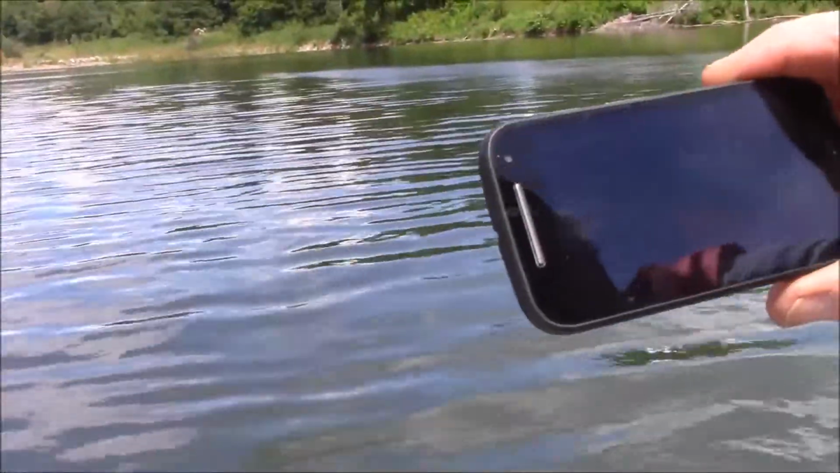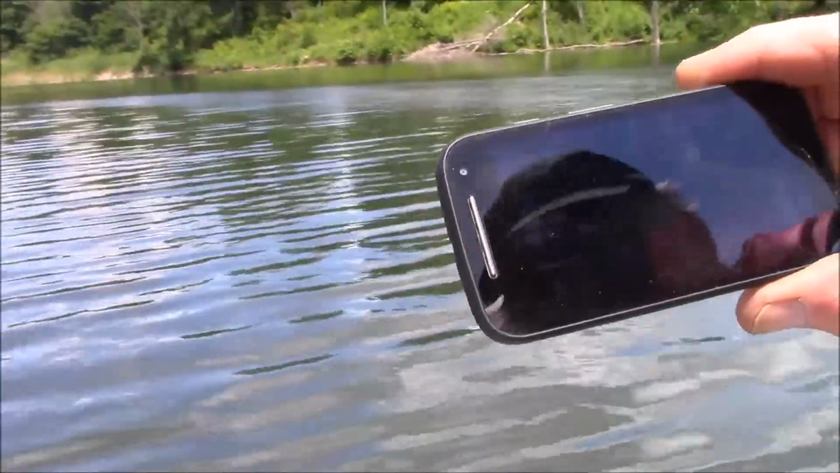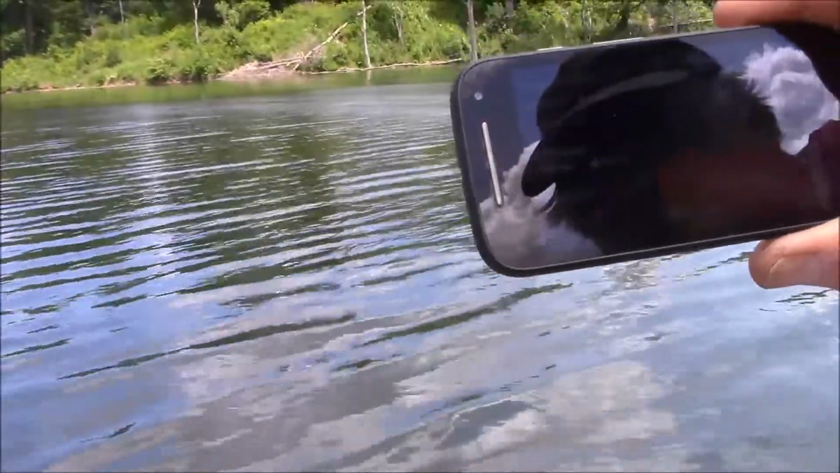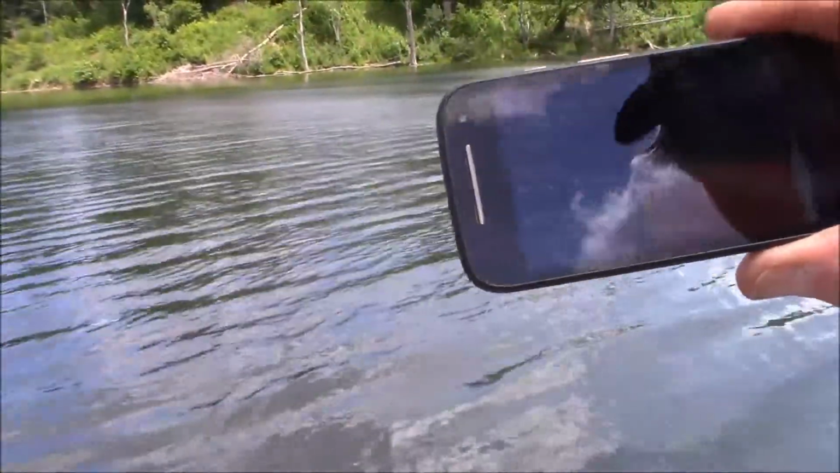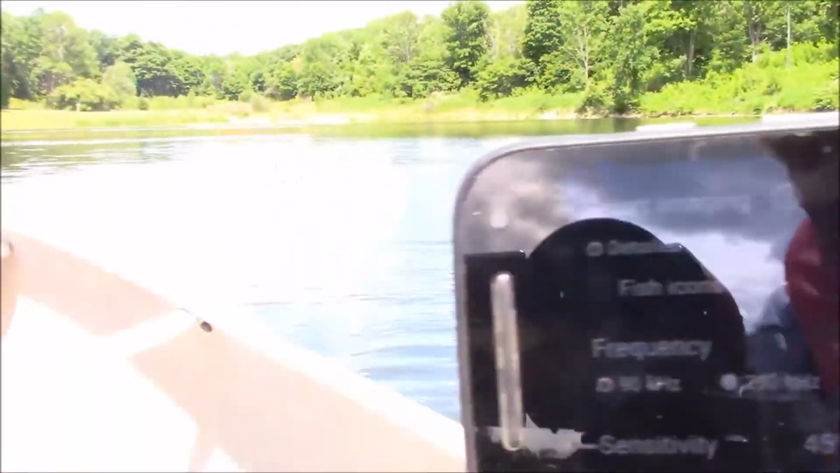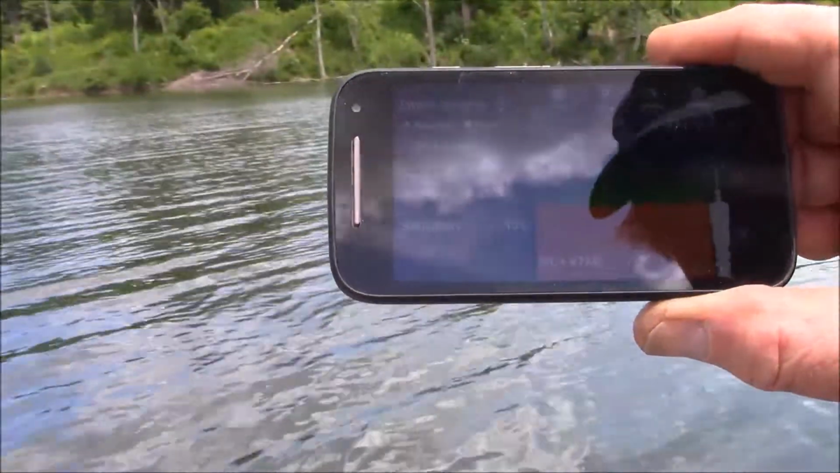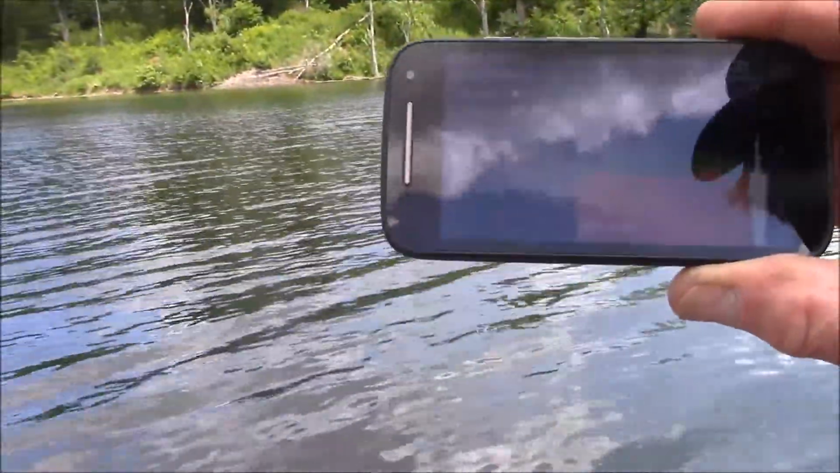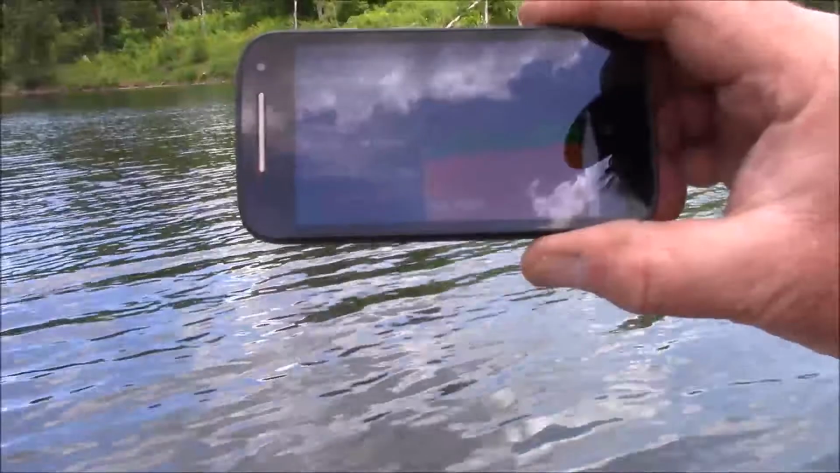Basically what it's saying, it's 79 degrees and it's 9.8 feet and it's a pretty soft bottom. I don't know if the camera's going to pick this up or not, but it's connected and it's working and I'm not seeing any fish. Now I'll up the sensitivity to 70. Let's see if that shows me anything. I see vegetation, but I'm really not seeing anything else.